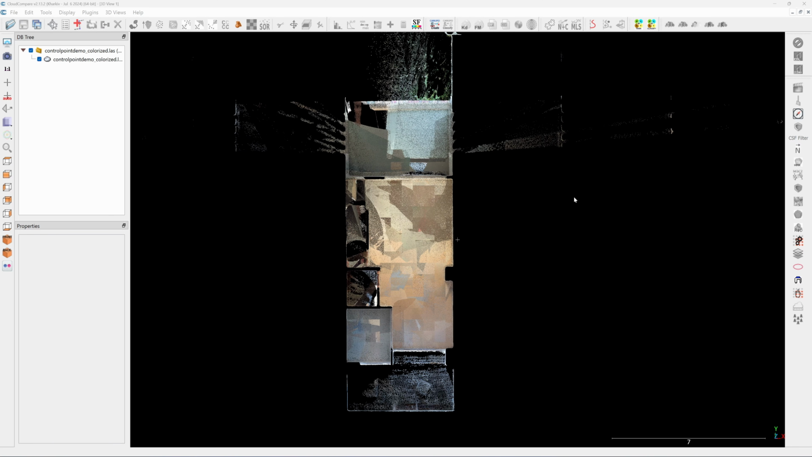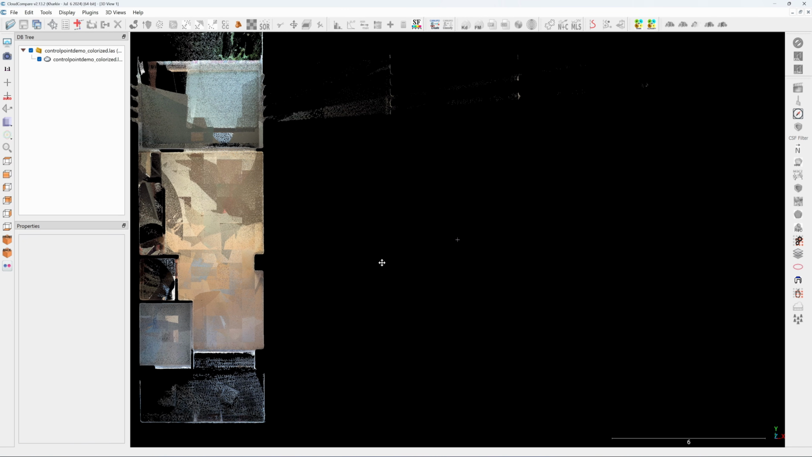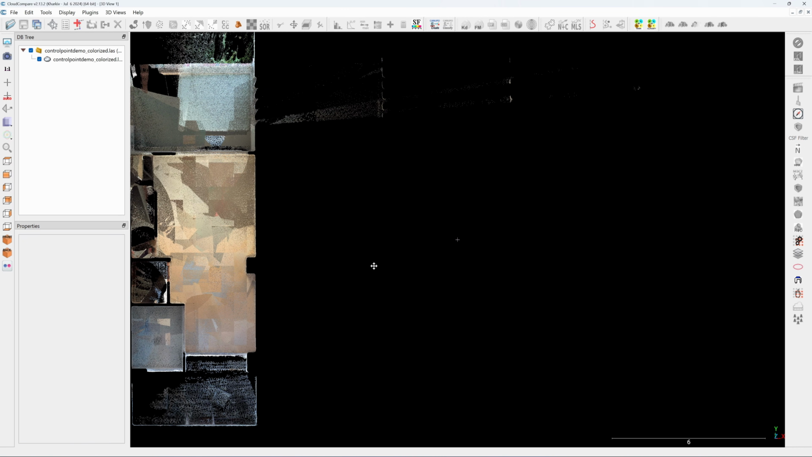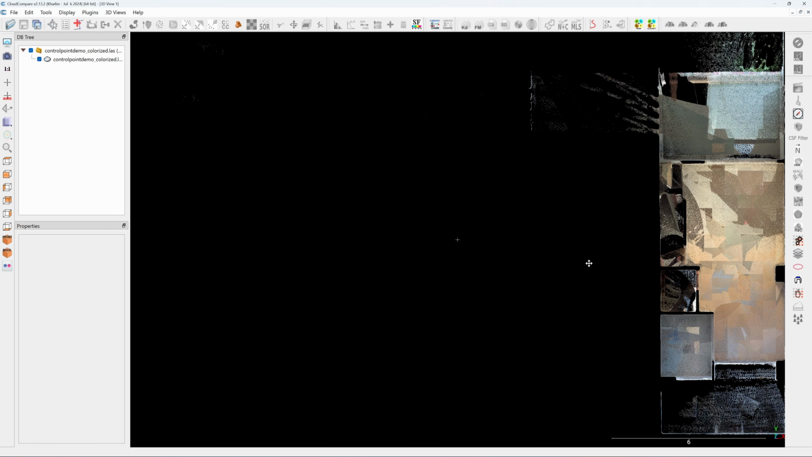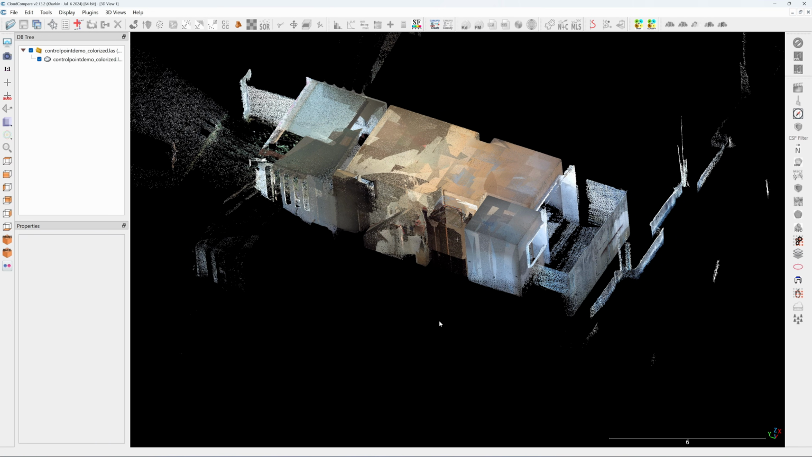Okay, this will be the scan result from using the control point to align one side of the wall to the y-axis. So let me check. Yeah, it aligns perfectly without manual alignment. You can use this for aligning multiple scans together.